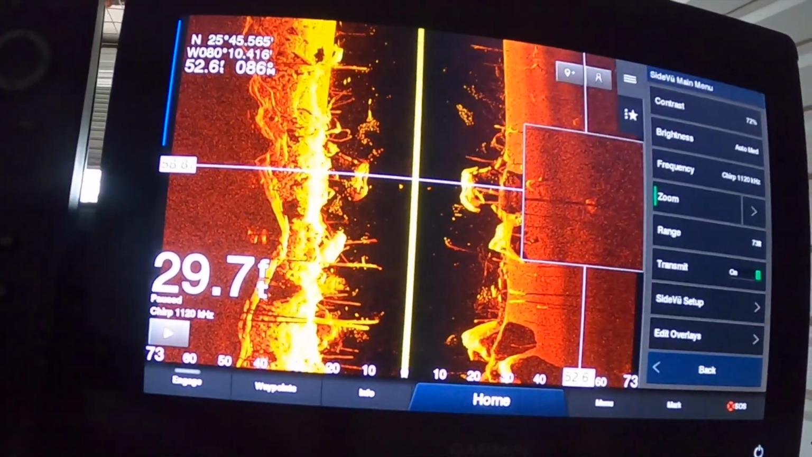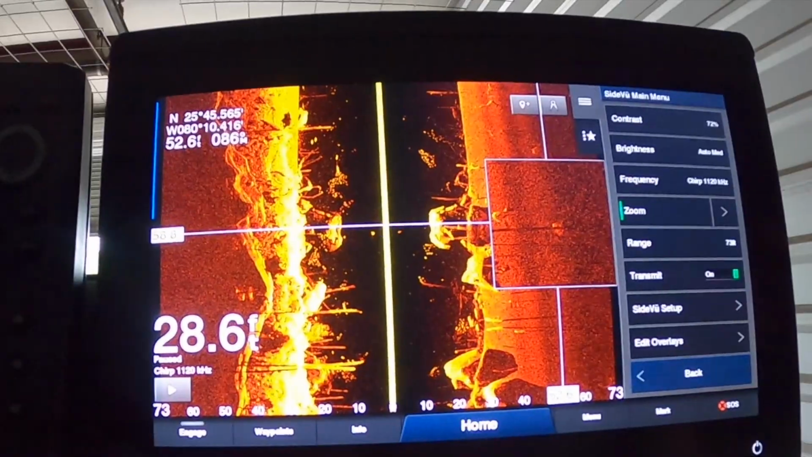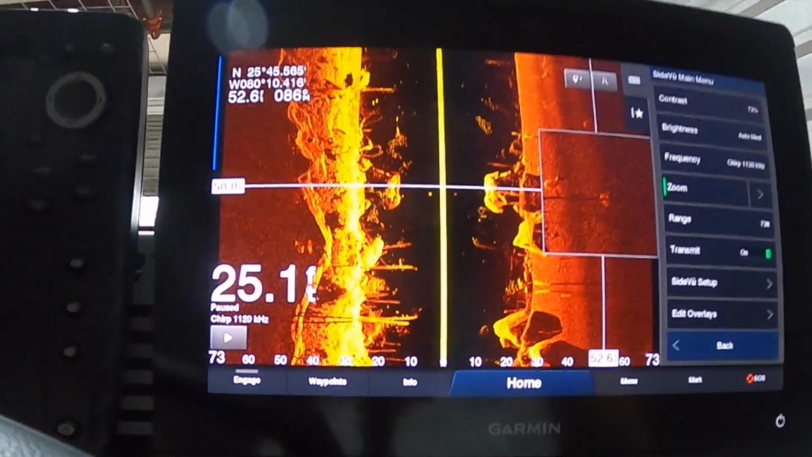That is one of the only two downsides I found. If you're looking for brush piles, once you mark it on here, I then have to use my Garmin unit on the front in the map and livescope mode to find it. I wish there was a way they could share, but they can't.